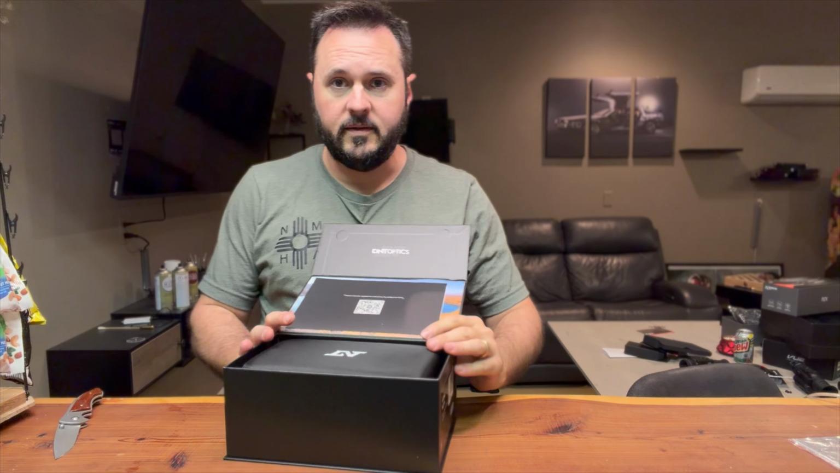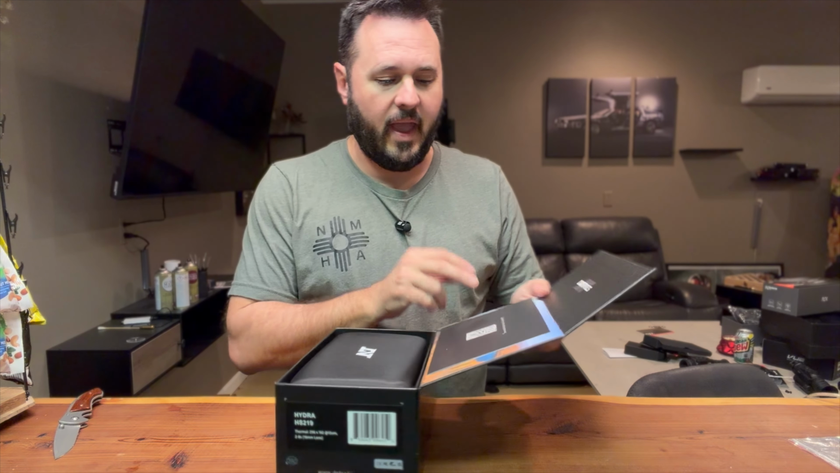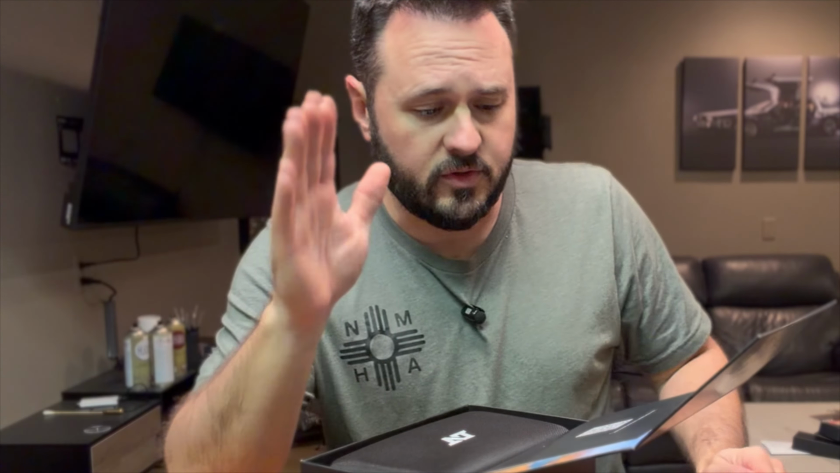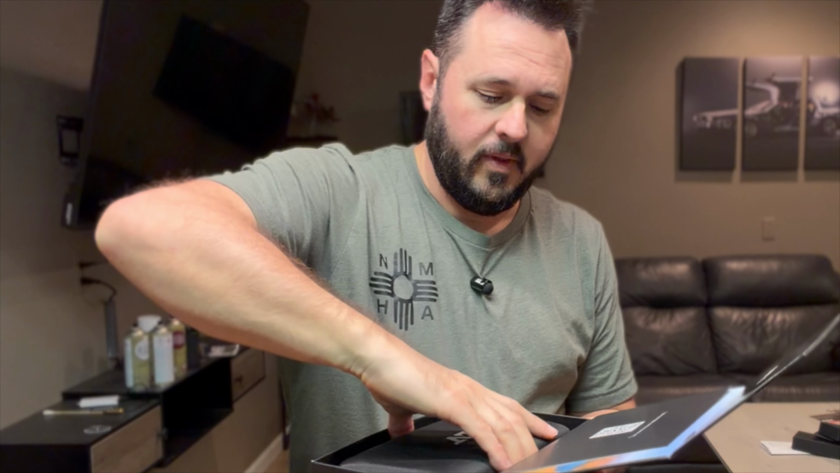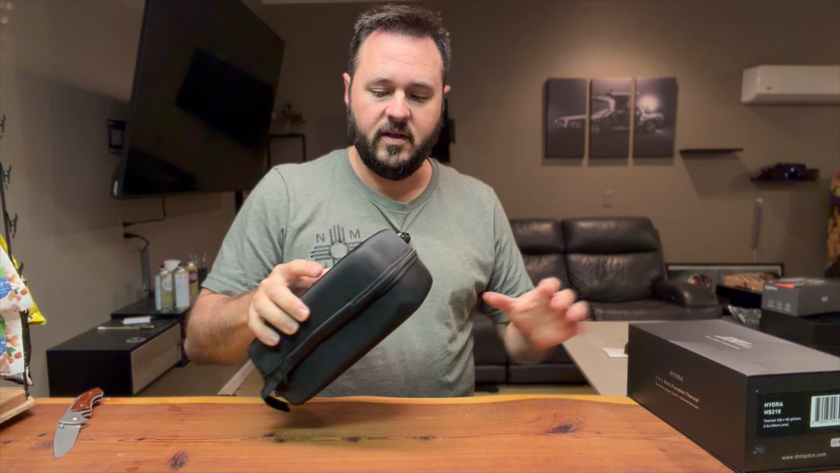Well, right away, I like this. Here is how to get to the app. One of the other thermals that I have did not have a QR code. It was super hard to find their app. And this is nice too, as a super budget friendly thermal scope. I like the fact that it comes with a carrying case.